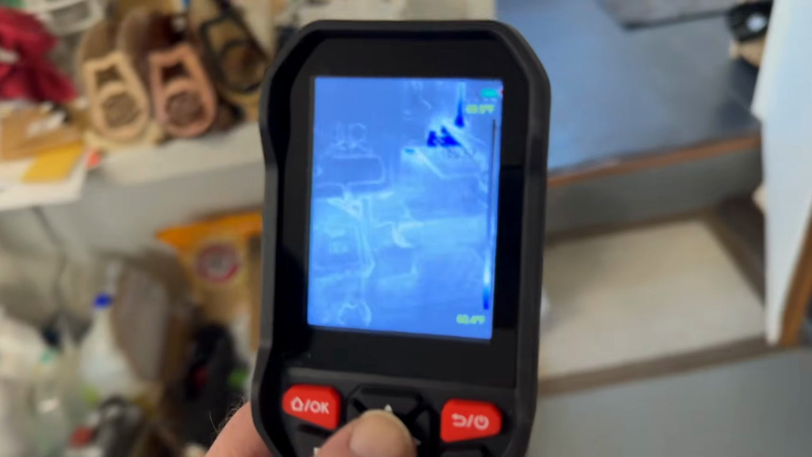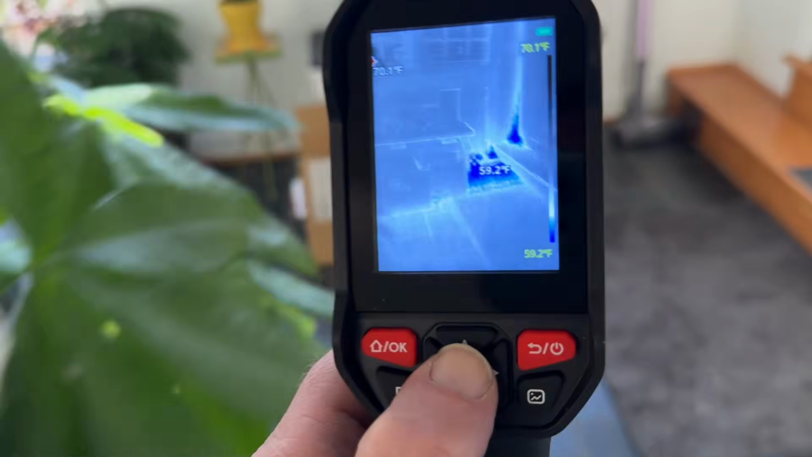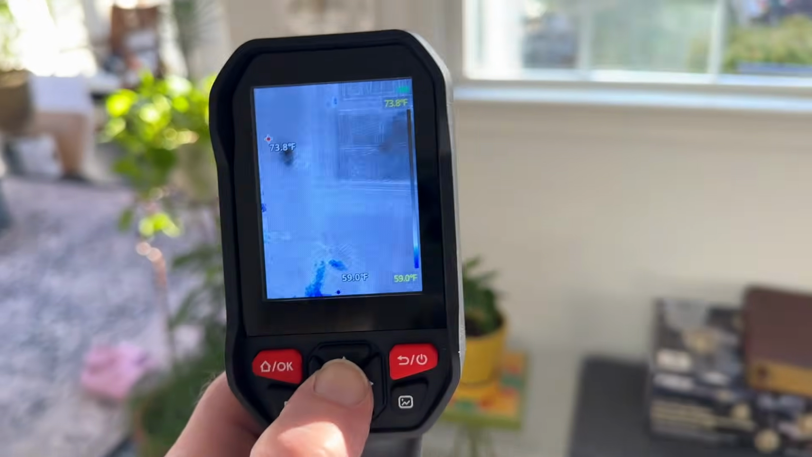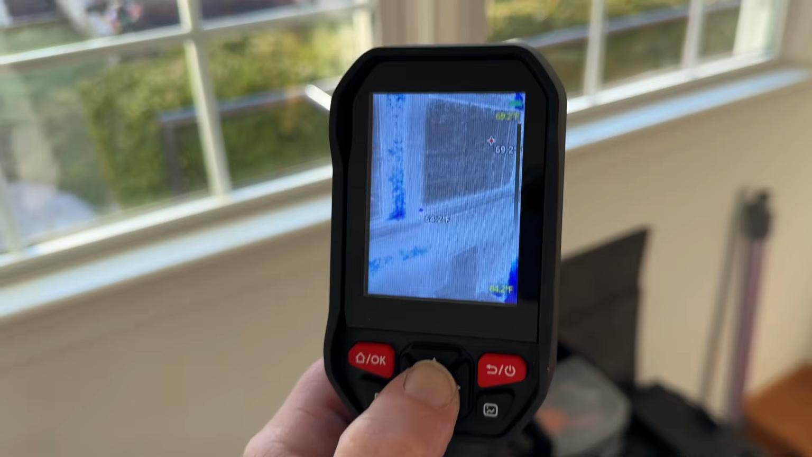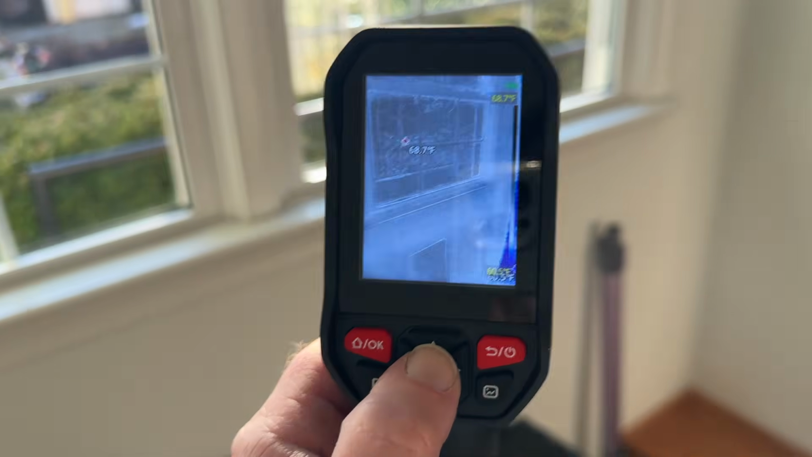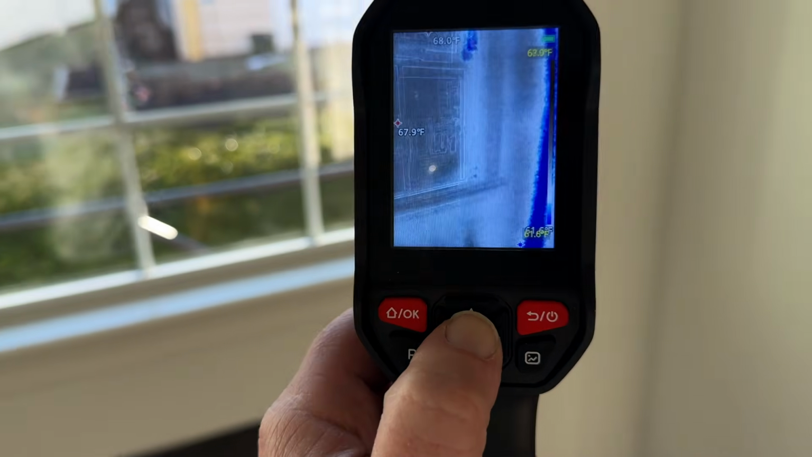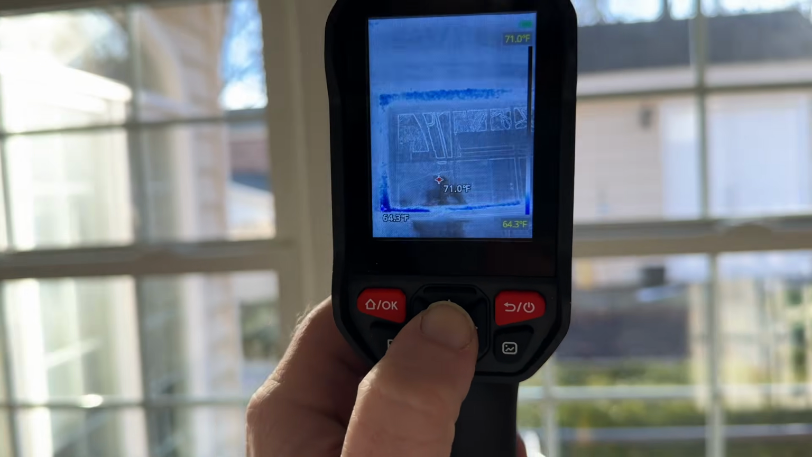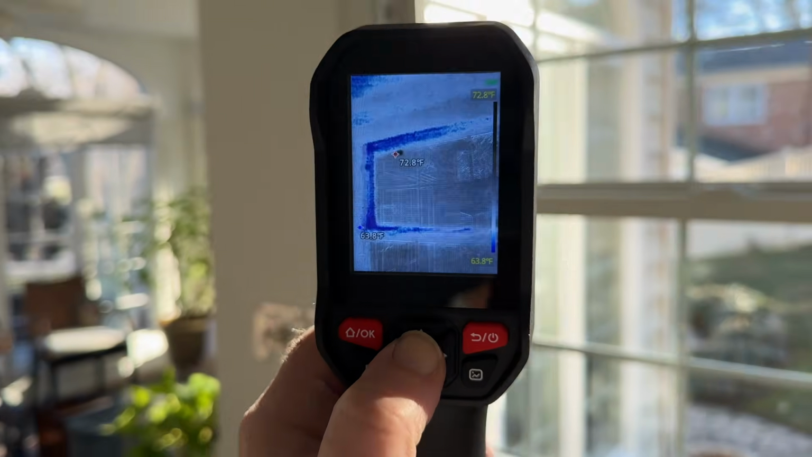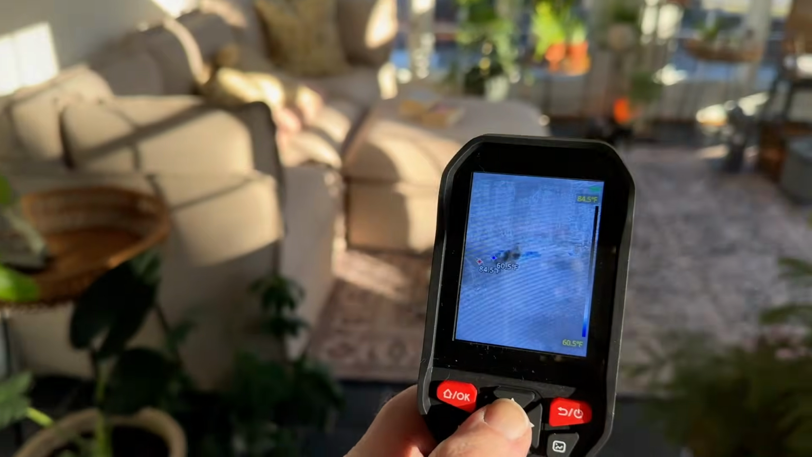And if you have windows or an older house or places where you have to check that kind of stuff, like here we're over at the windows, you can see I can scan along there and look for any bright areas where there's cold coming in. And that's a pretty cool feature there.